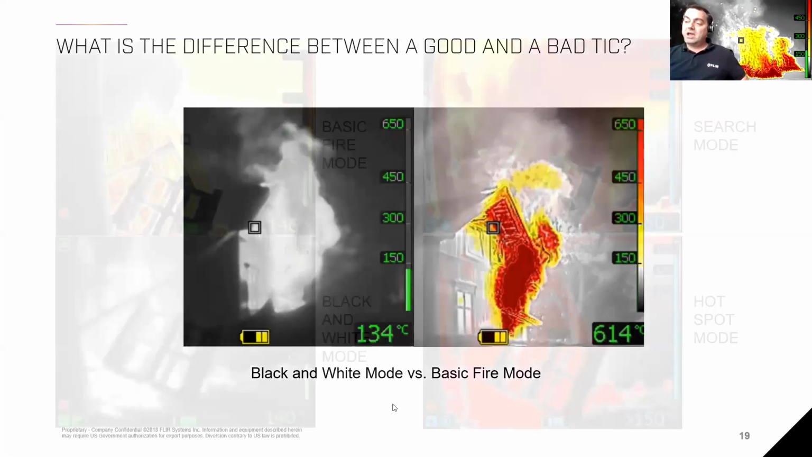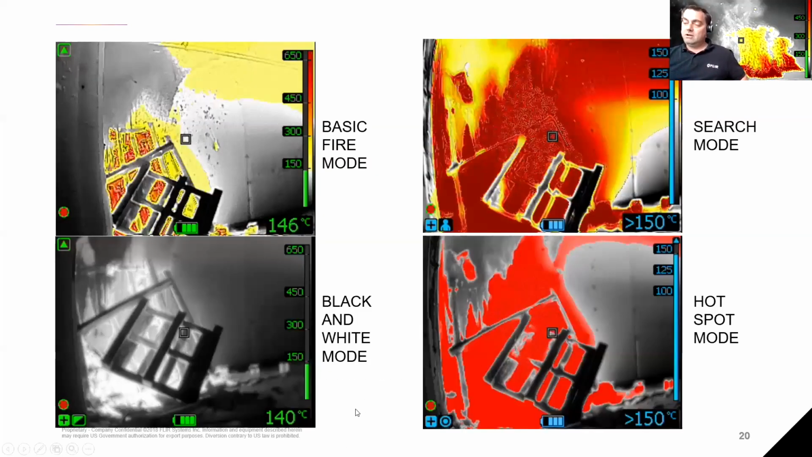And if I compare the same situation with different modes, so we see exactly the same situation, I just put in different modes here. Up in the left upper corner, there's the firefighting basic mode, and it's very easy to understand what is going on here, versus black and white. Okay, I see and I know white is hot, but it's not that much information. With the colorization, with the red, it's just easier to understand.